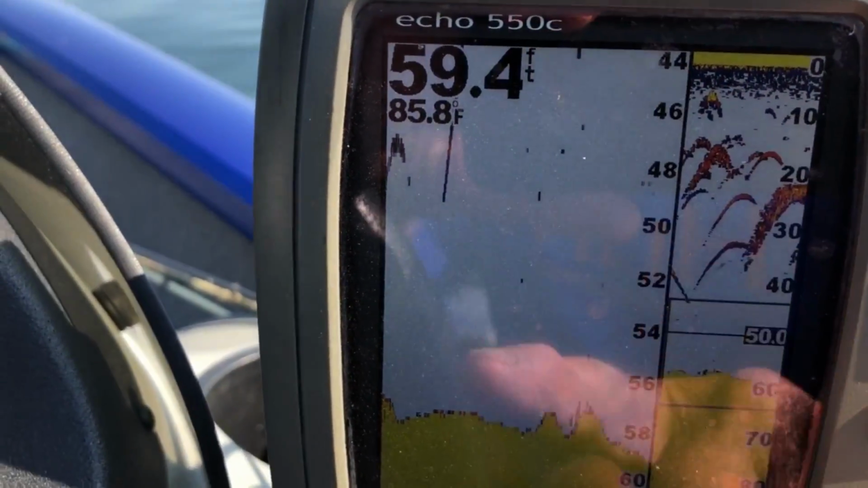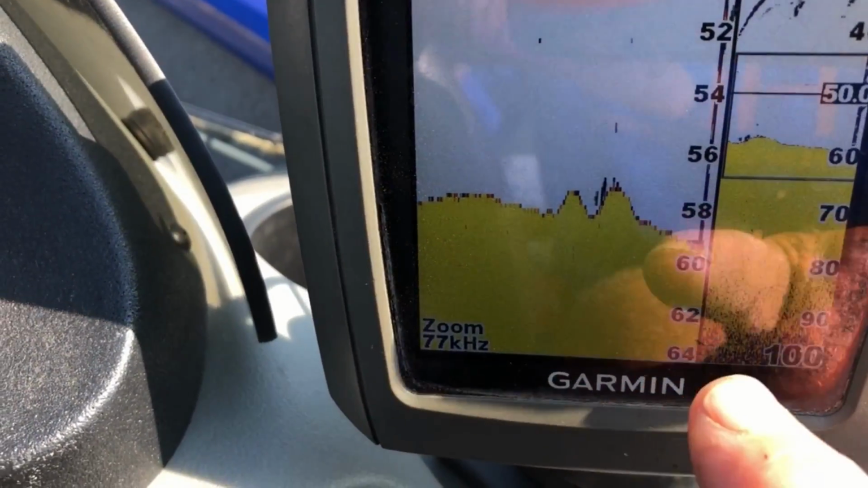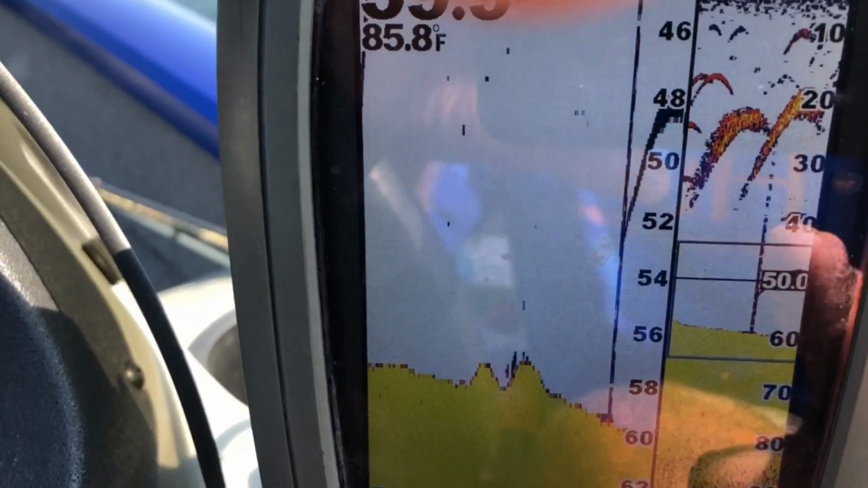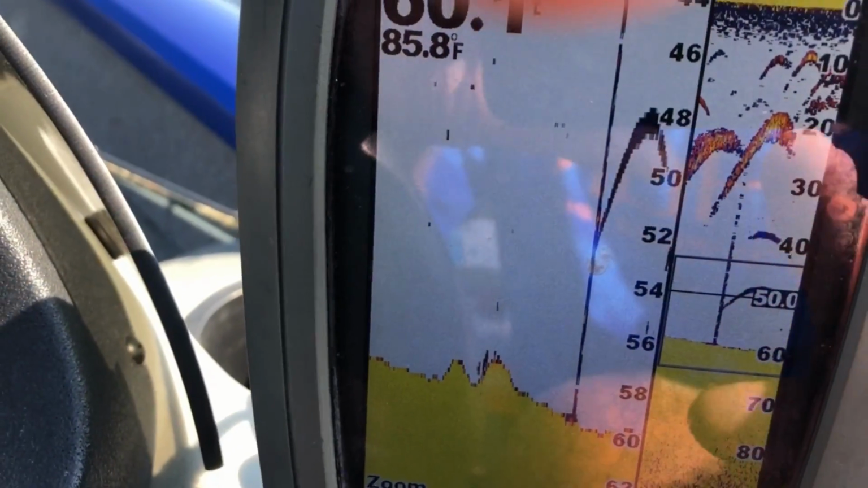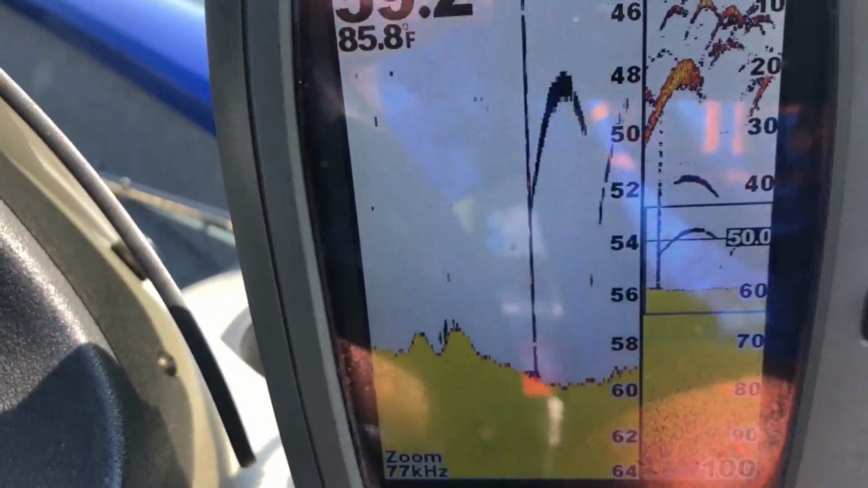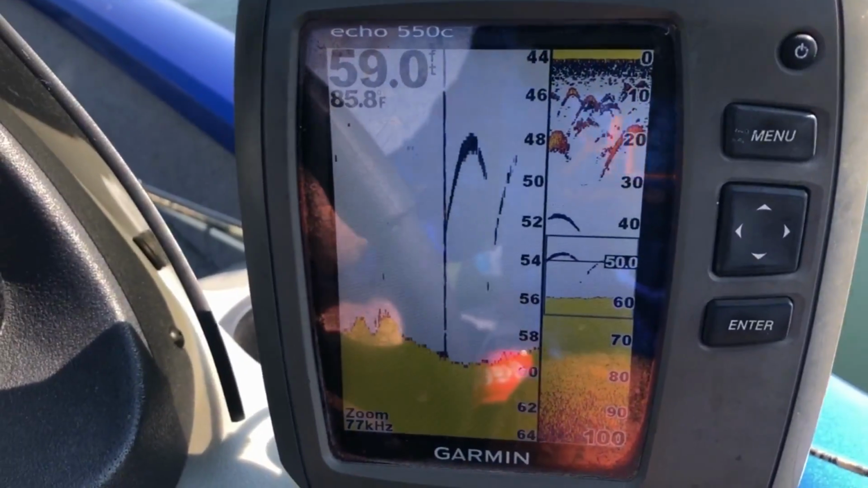Here is the bottom section blown up, and you can see the yellow here. That's the bottom, and any hooks or anything in between there, from here on the right side, is suspended fish or fish right on the bottom. The ones close to the bottom will blow up right over here on the left side. We're fishing an underwater channel. It's 59 foot, you see it right there.